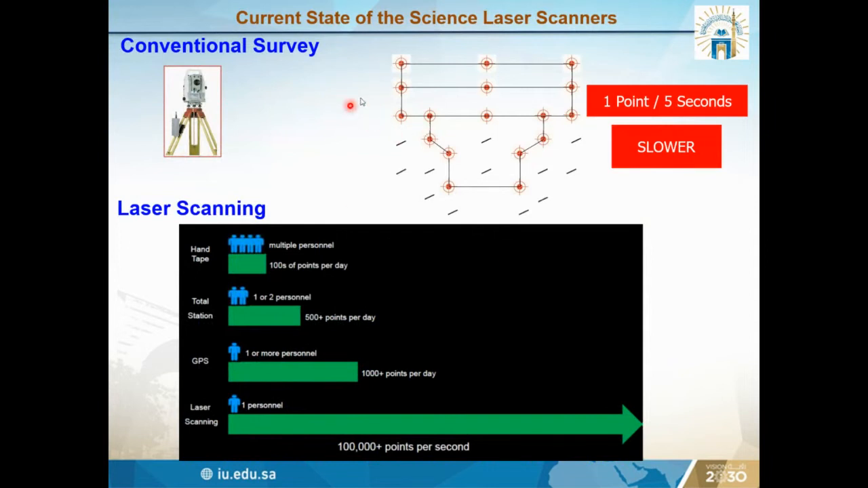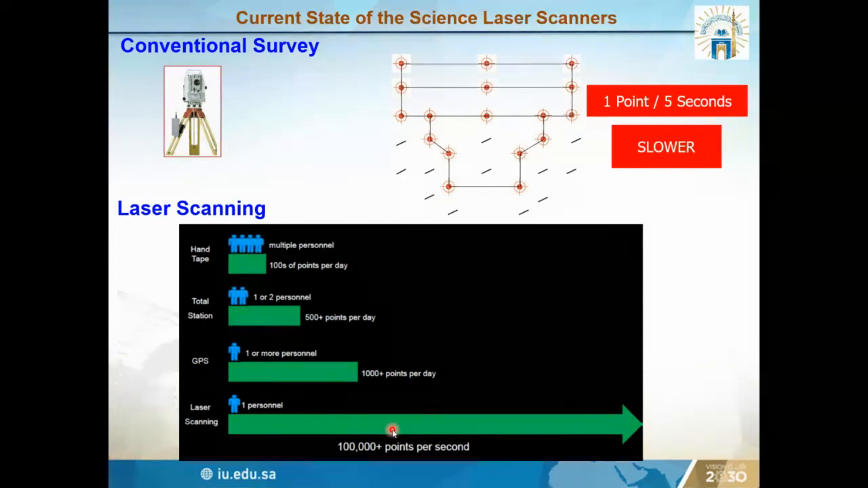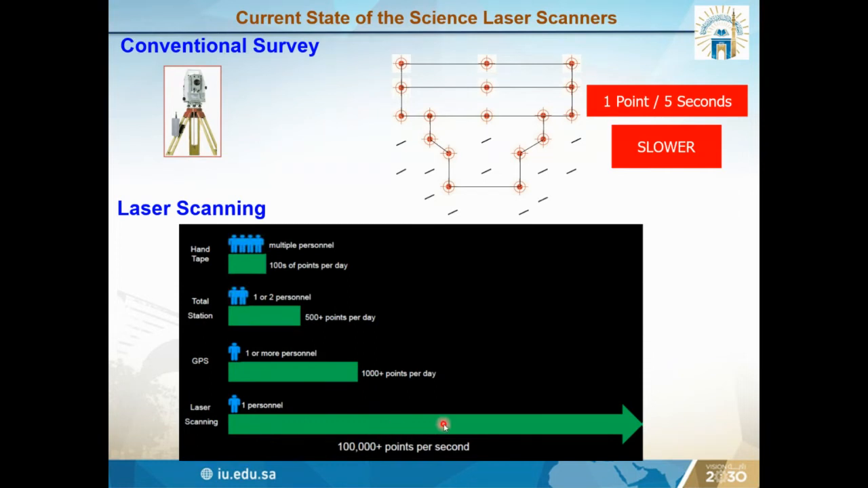So this is showing the conventional measurement. It will take 5 seconds to take 1 point, and it's very slow. But if we use the laser scanner, it will take 1 million points in 1 second. So it is very fast, and it will require fewer people. Another conventional measuring method will need more devices and more people.